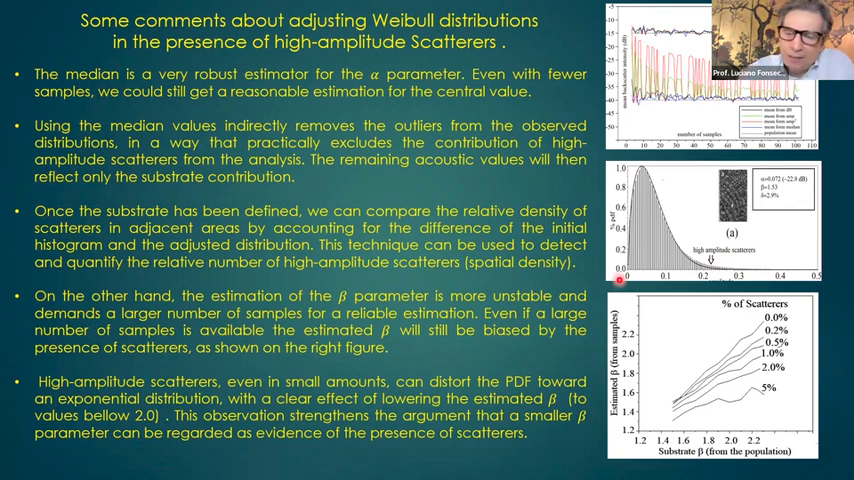Well, a quick point about the beta parameter. Beta parameter is more difficult, you need more samples to have a reliable estimation of the beta parameter. And it's in the presence of high amplitude scatters.